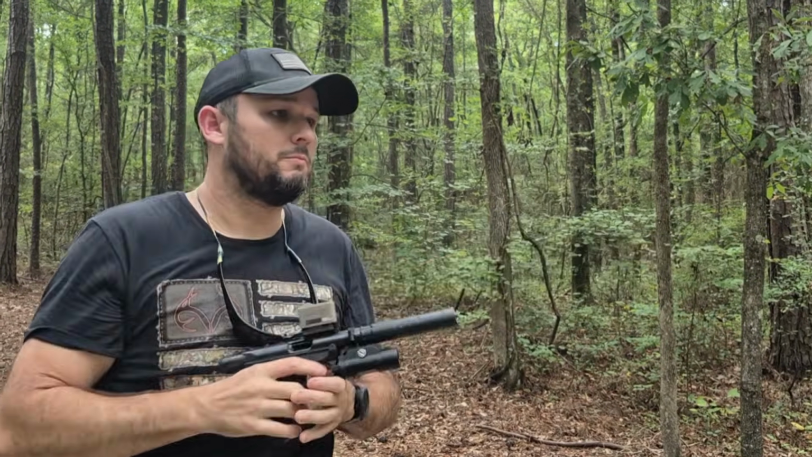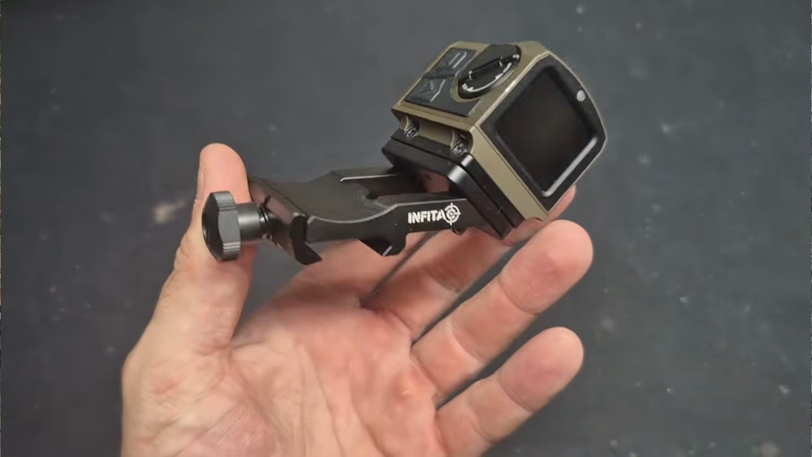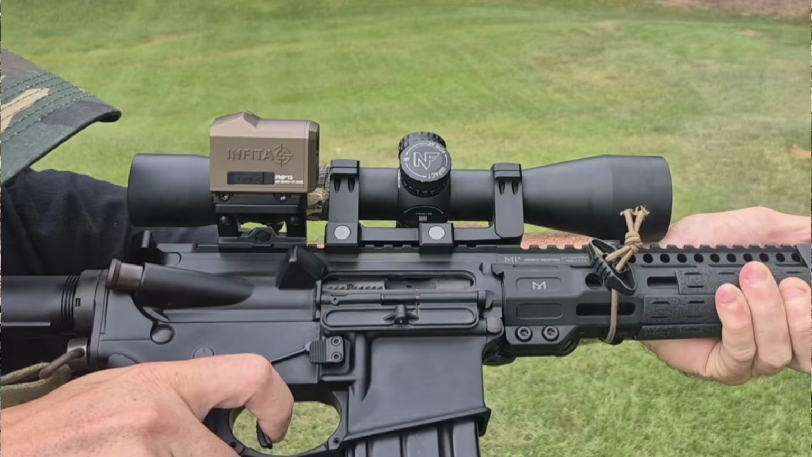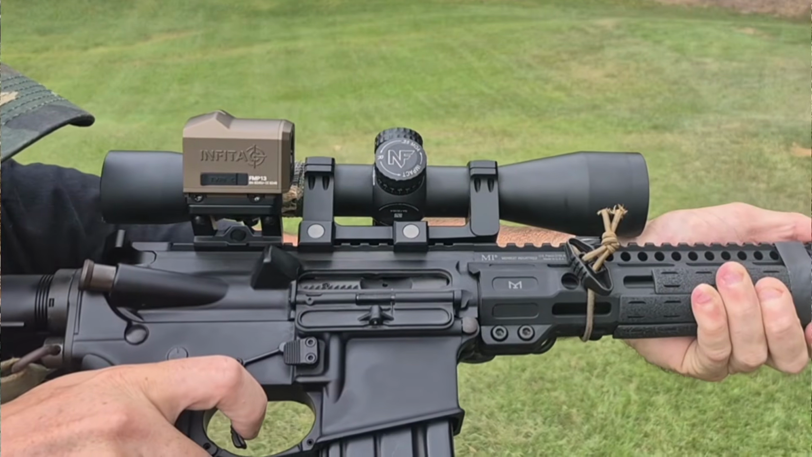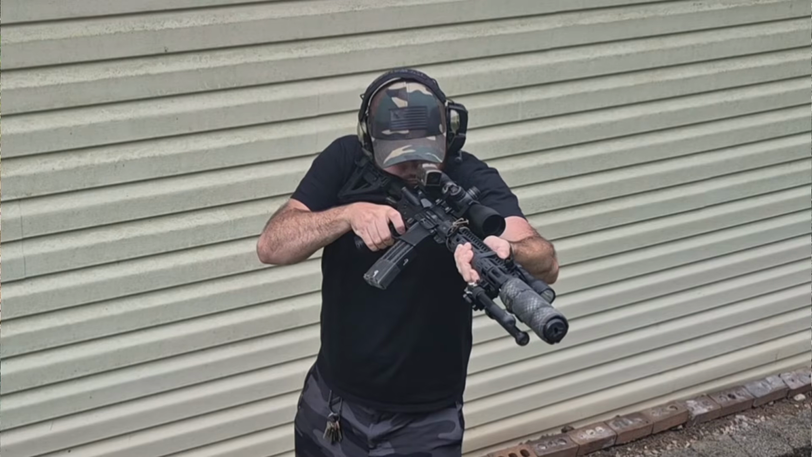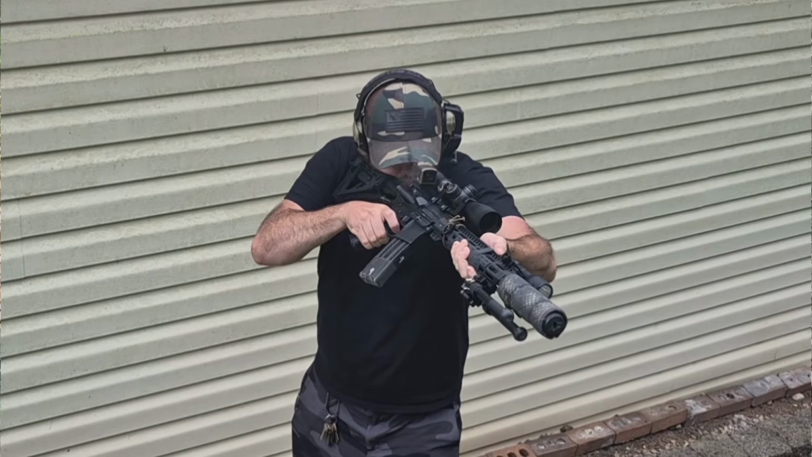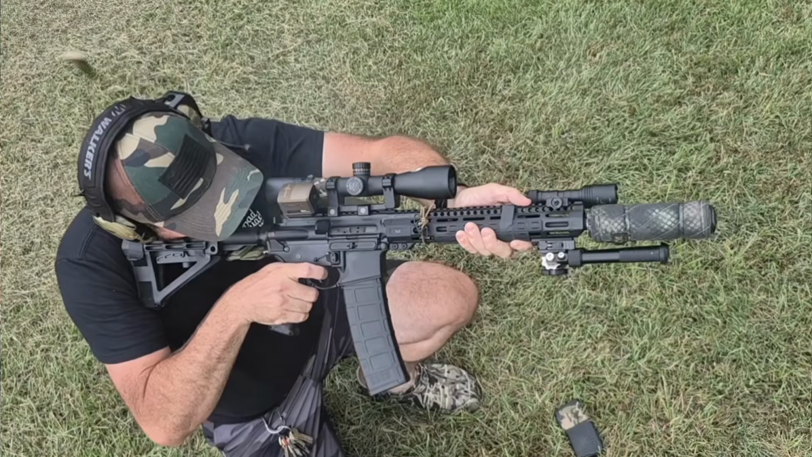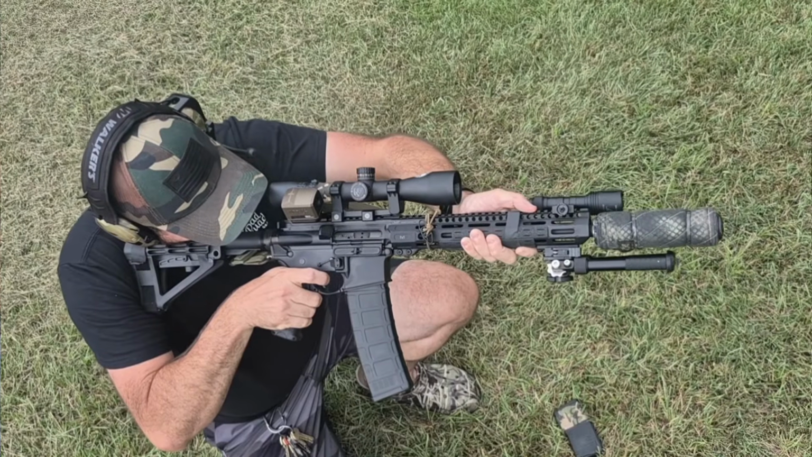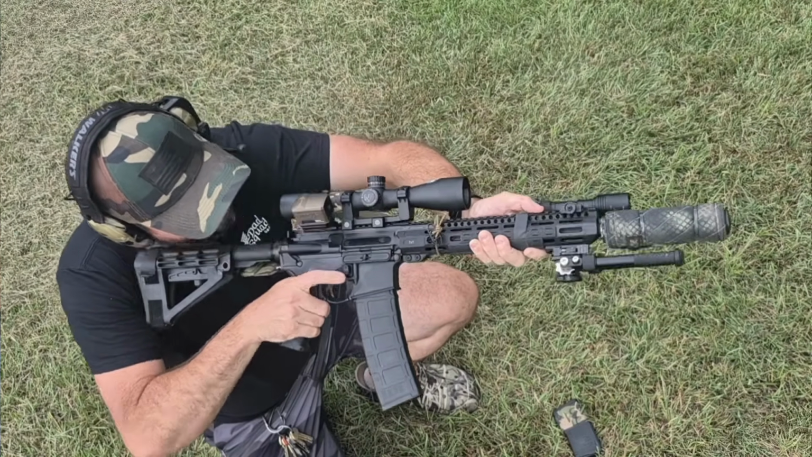Next I mounted it on the 45 using the Infitac mount. I think pairing this sight with a traditional LPVO or MPVO is a great use. It gives you a little bit of usable thermal on the average rifle in a really small package. I think ideally a piggyback mount at the 12 o'clock position would have been best for this particular setup, but the 45 worked well.